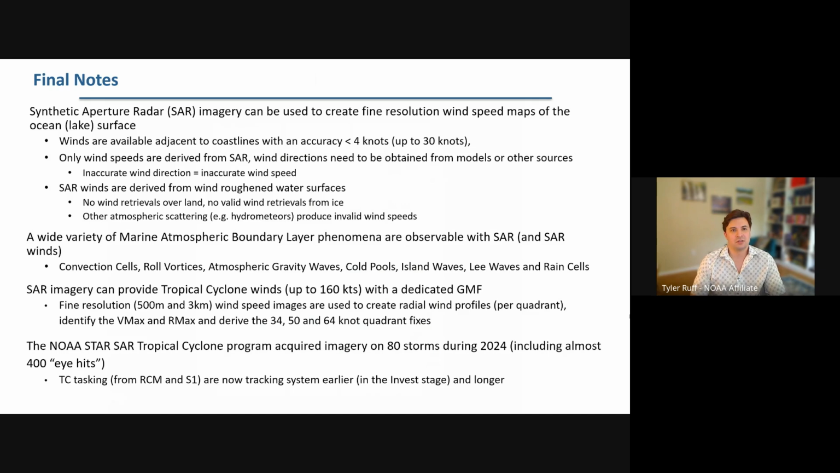So as for final notes, just to summarize a little bit, as you've seen, SAR imagery can and is being used to create fine resolution wind speed maps of oceans or lake surfaces. Since we report the winds at high resolution, about 500 meters, they're available adjacent to the coastlines with an accuracy of about 4 knots, up to about 30-knot winds.